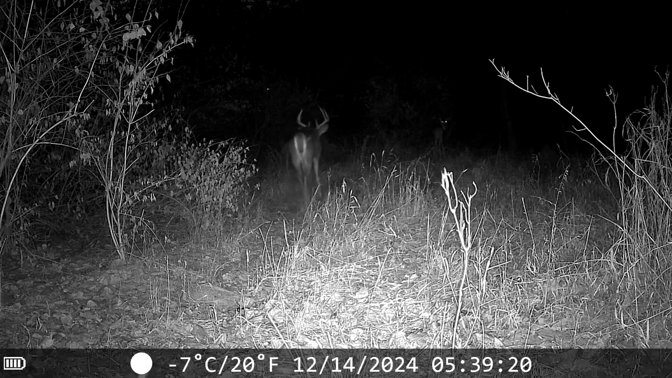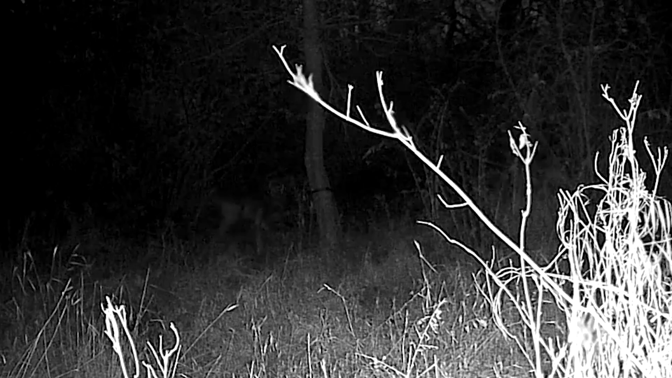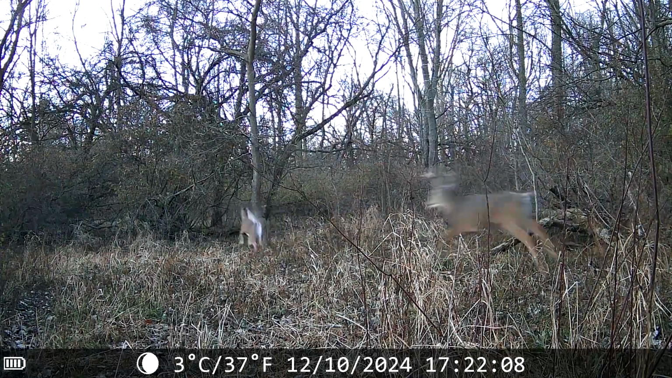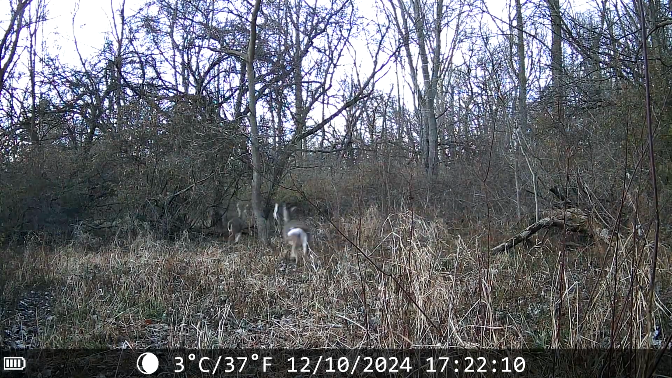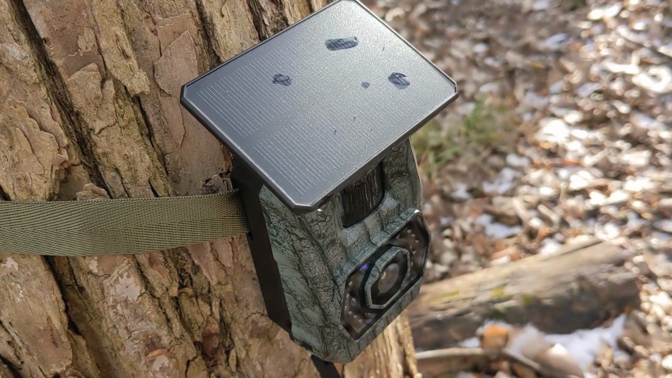Also, this was my first time using two trail cameras in a line like this, and I like how you can see the infrared light from the other camera. When you aim the two at each other, you can really light up your subject. The trail camera activates quickly, and the quality looks good. It seems like the solar panel helps keep this thing charged for quite some time too.